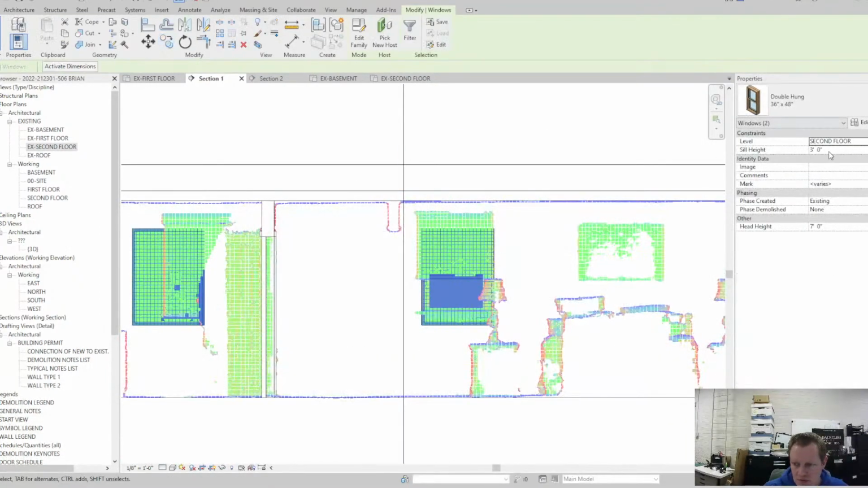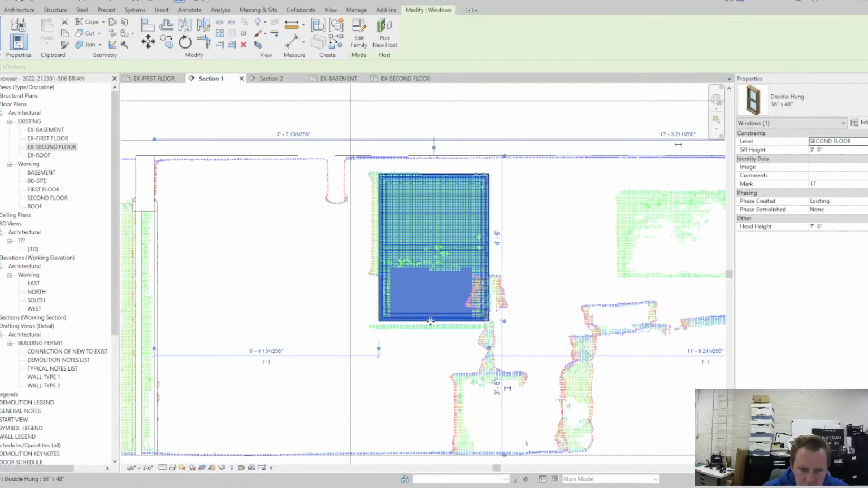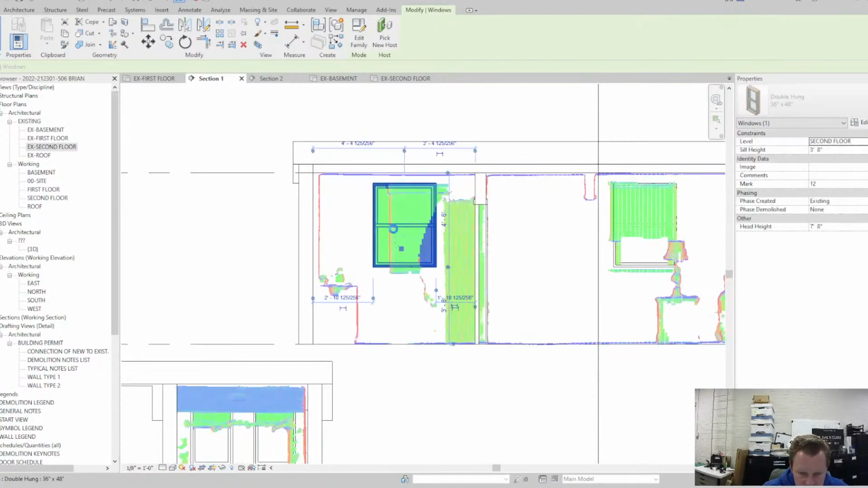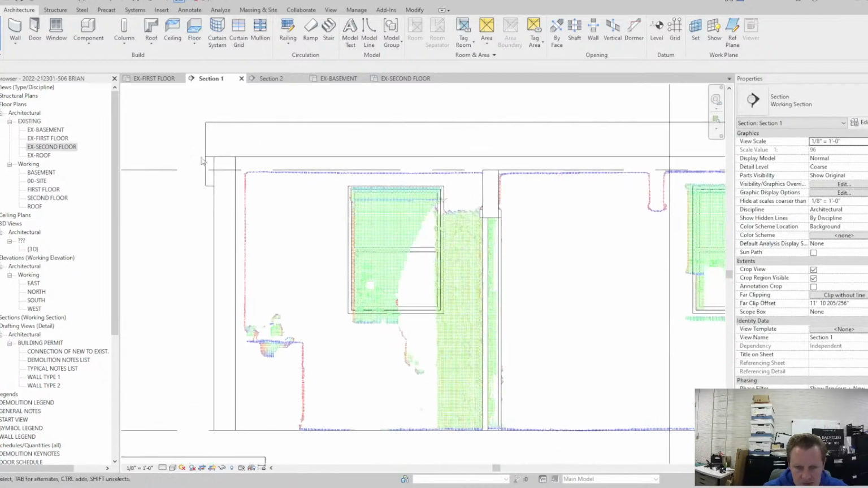Looks like both of these are also maybe 3'8". But these do look a little different. Let me slide over into place. This one's definitely smaller.